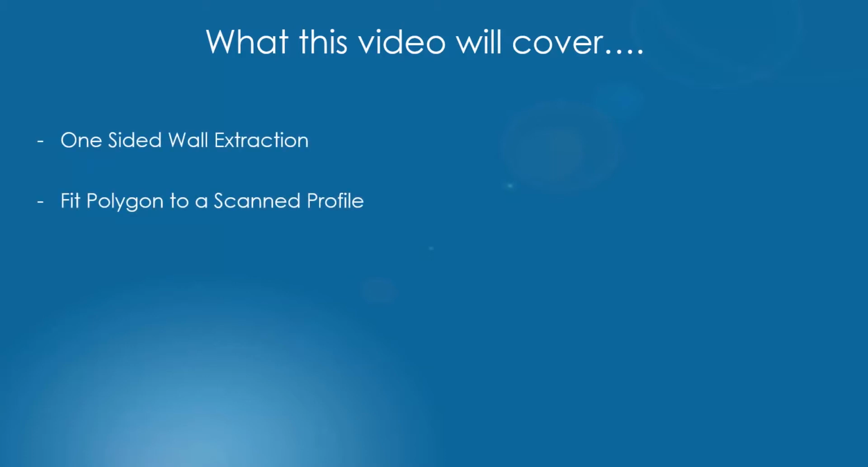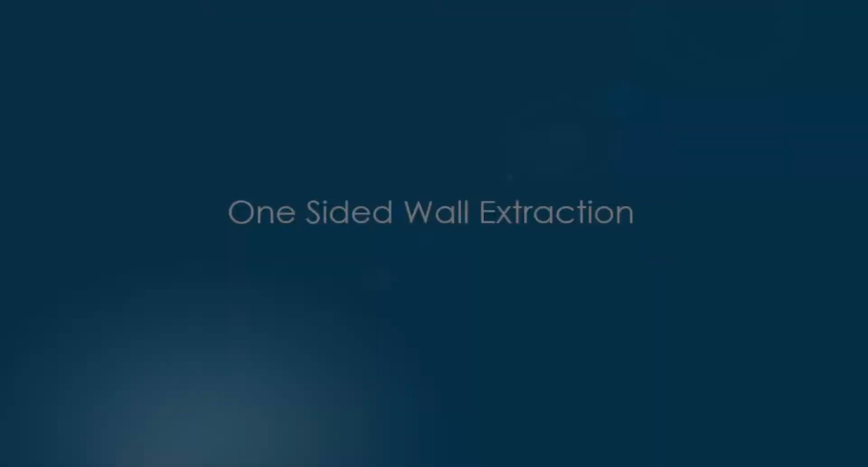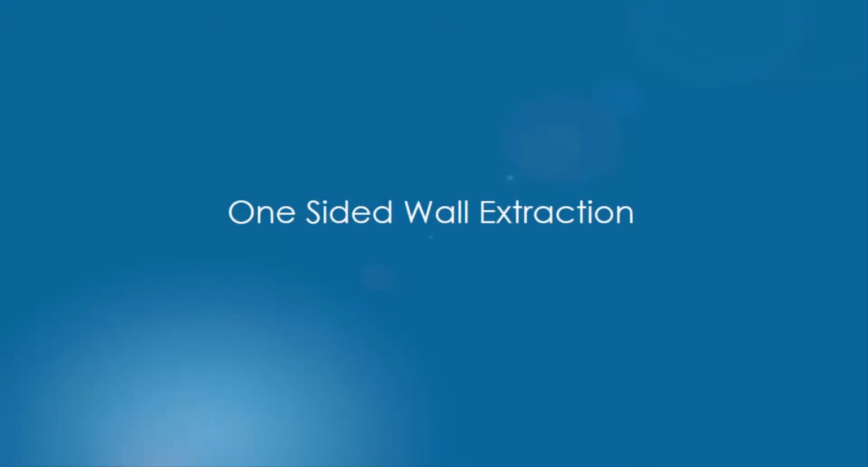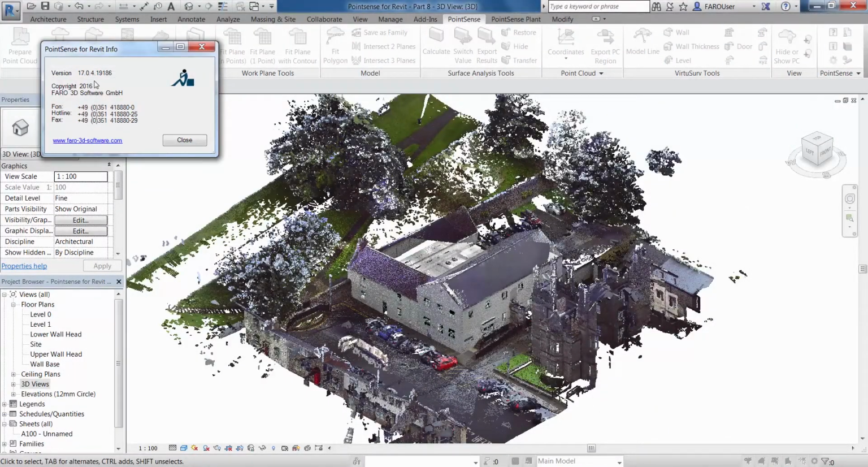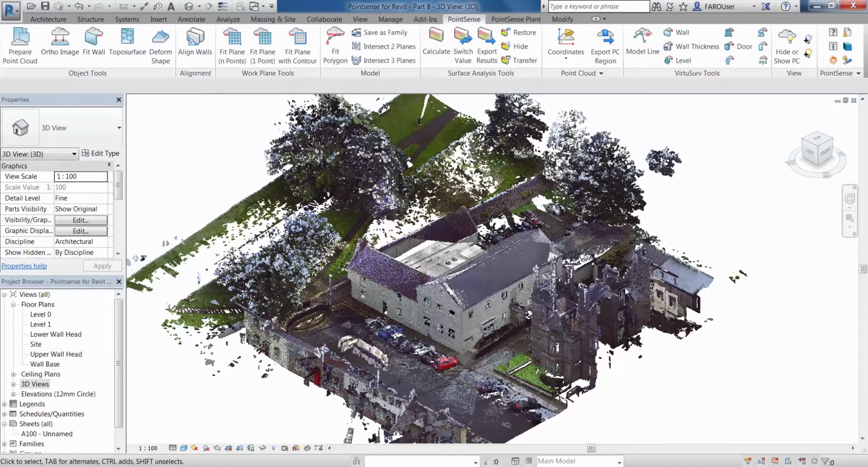In this video we're going to be looking at the new one-sided wall extraction feature inside Point Sensor Revit 17, the Fit Polygon to a Scan Profile tool, and the Same as Family tool in relation to wall sweeps. So I'm just going to quickly show you the version of Point Sensor Revit that I'm currently running, so you know whether to expect these features in your version of the software.